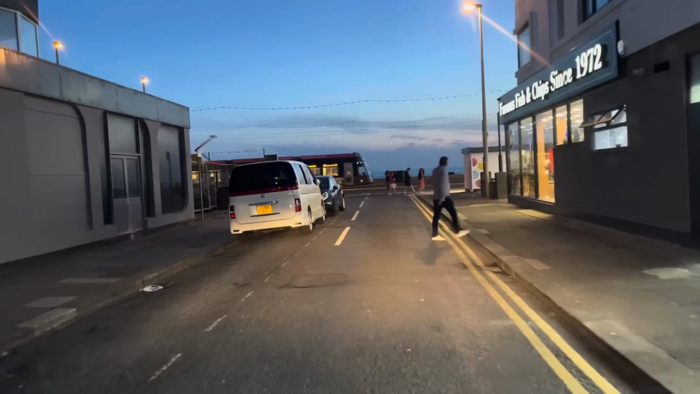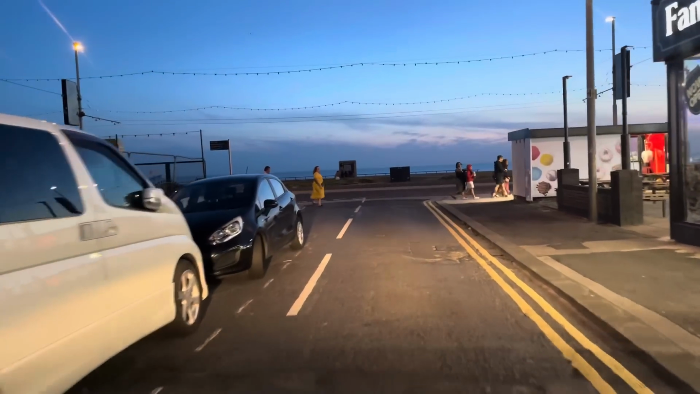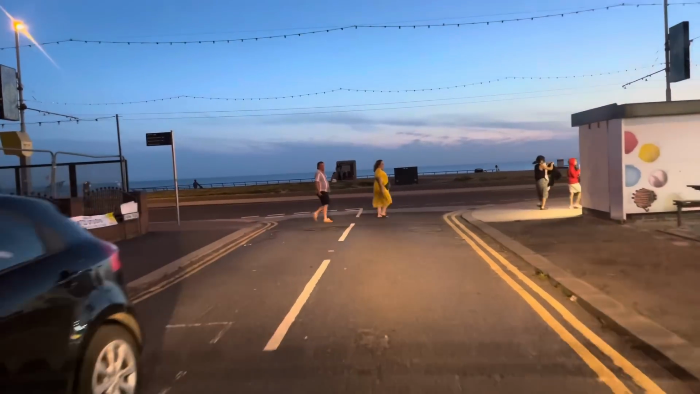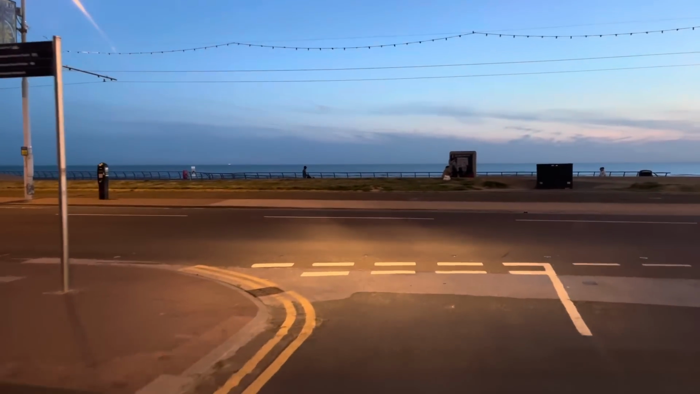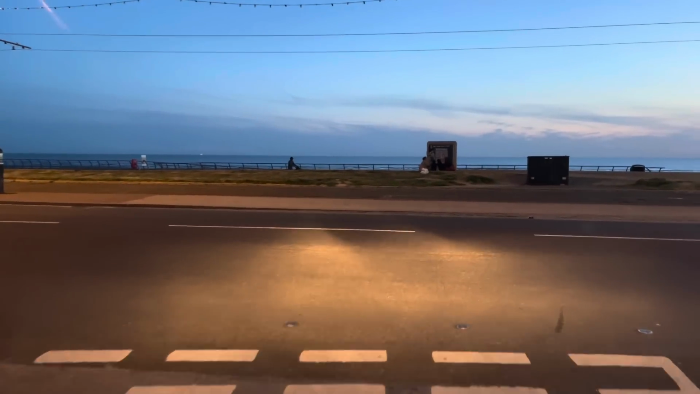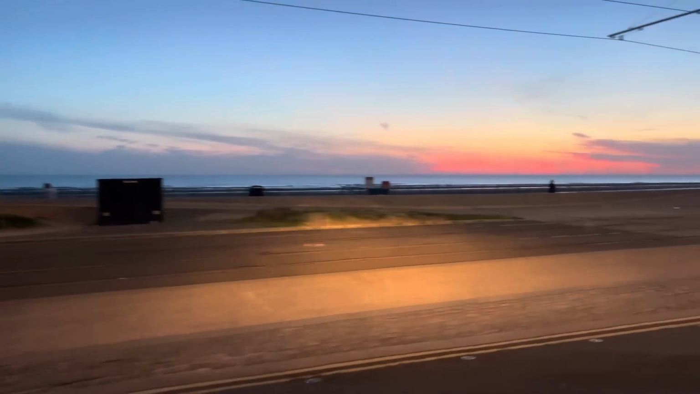I am just making my way to Blackpool Promenade, currently the South Shore area. It's a Friday night, it's just after 10 o'clock, and what a gorgeous sunset we've had tonight. I'm just going to make a right turn here onto the promenade.